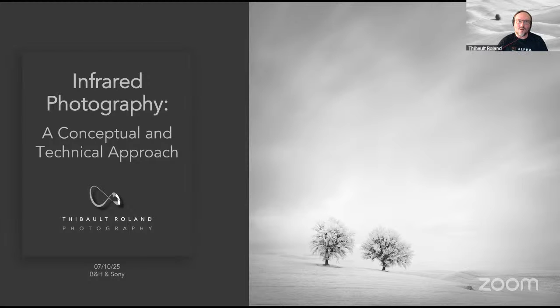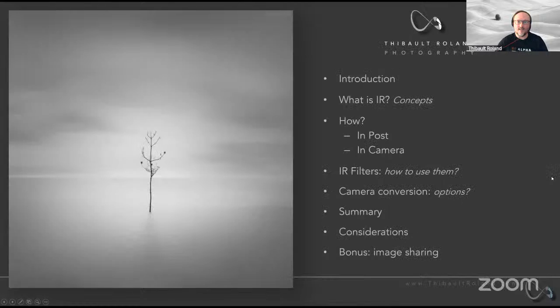So we're going to be talking a little bit about the concept behind infrared photography, and I will dive into some more technical aspects of that technique.